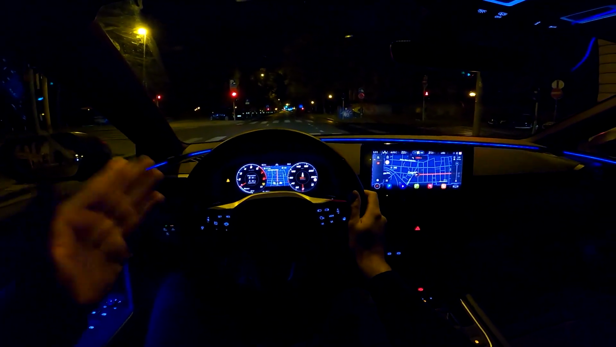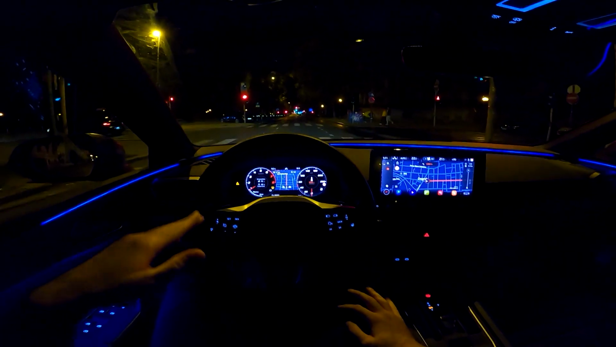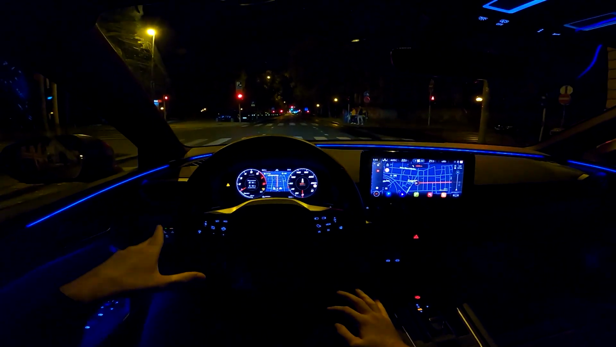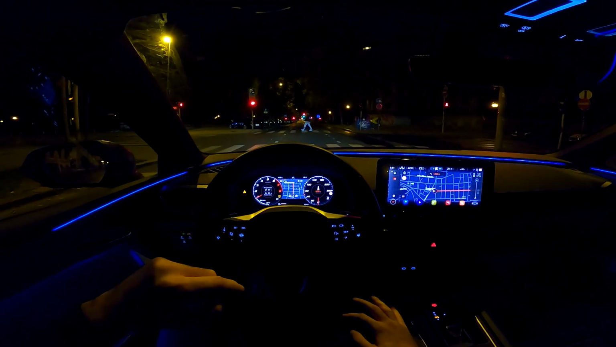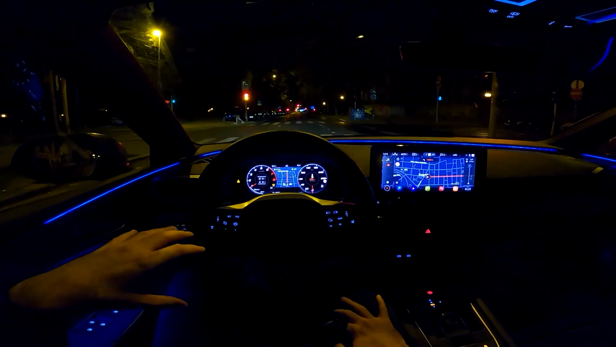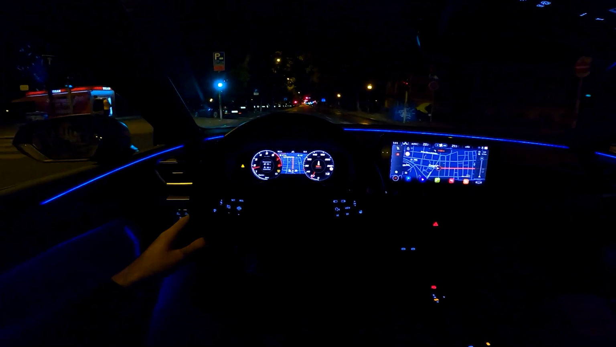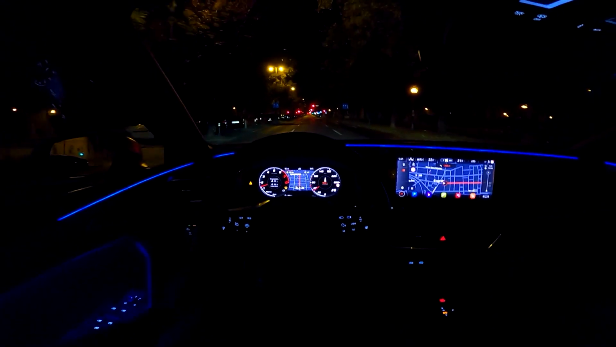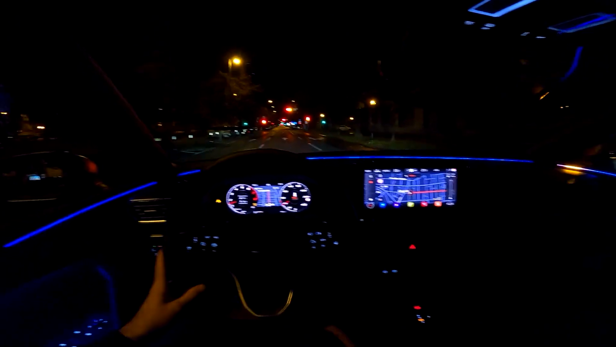So what about the engine? There are various choices available for this car, but this particular model actually has the mild hybrid system. It's a 1.5 liter eTSI. That means it's got a small electric motor to make it more efficient, and then you have the 1.5 liter petrol version, of course, paired with that electric motor. And the figures are actually really solid.